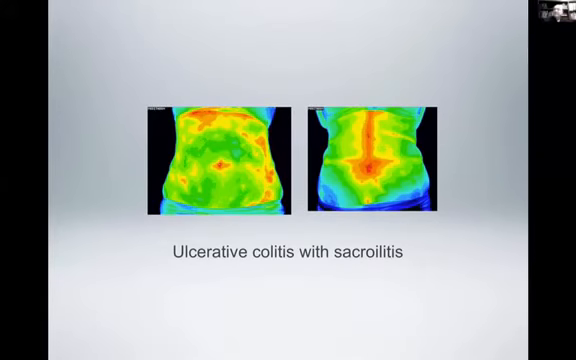This was interesting. This was a 63-year-old who actually came to us with a recent diagnosis of ulcerative colitis. Pardon me for looking off to the side, but the images are on my second screen here.